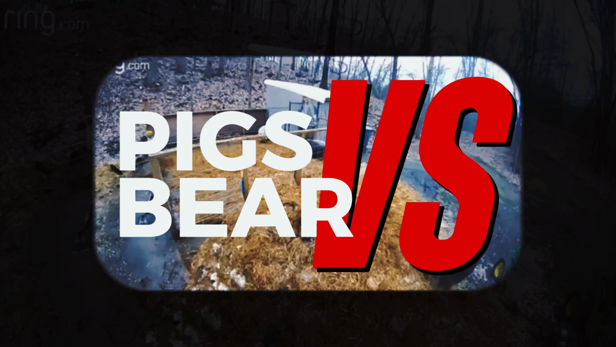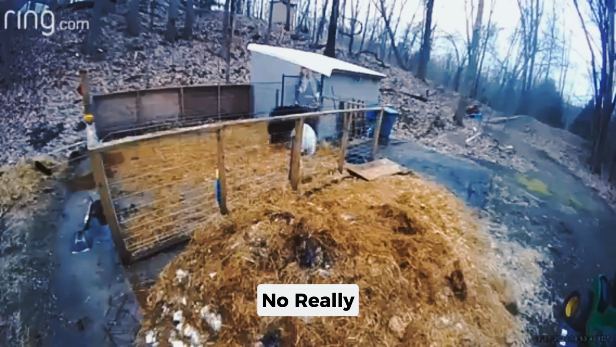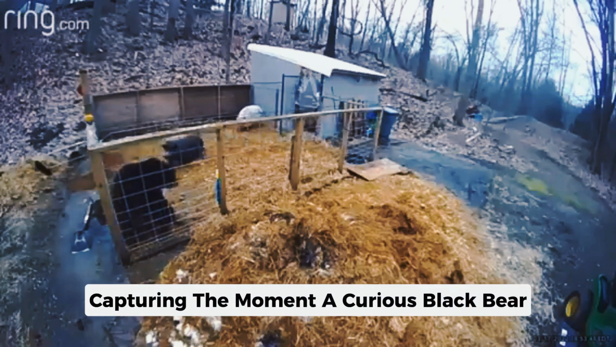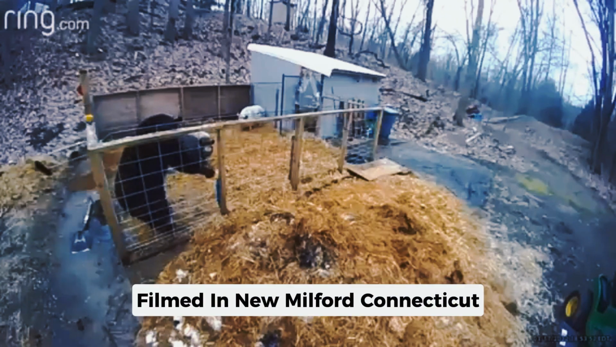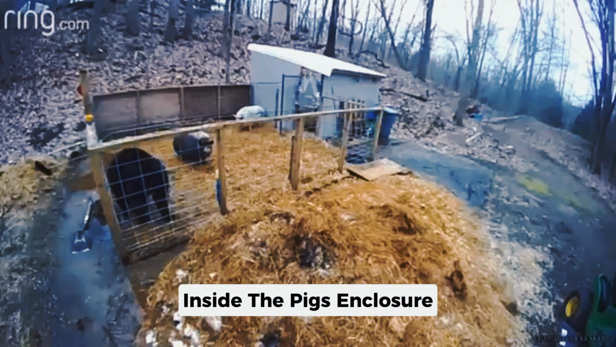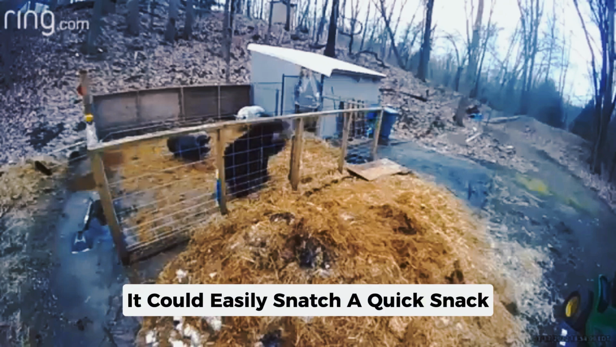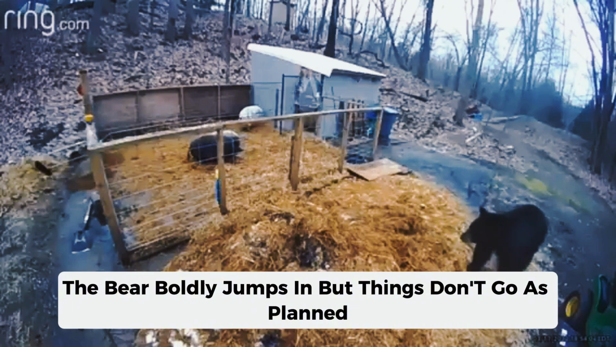Next, we have a pretty unusual fight. Pigs versus a bear. No, really? Here's some trail cam footage capturing the moment a curious black bear instantly regrets its search for food in a pig pen. Filmed in New Milford, Connecticut, the bear had clearly smelled food inside the pig's enclosure. Figuring that, as the bigger animal, it could easily snatch a quick snack, the bear boldly jumps in. But things don't go as planned.